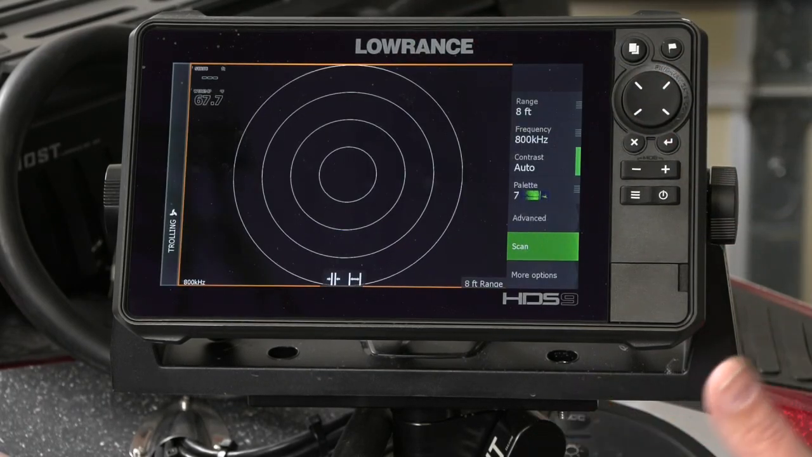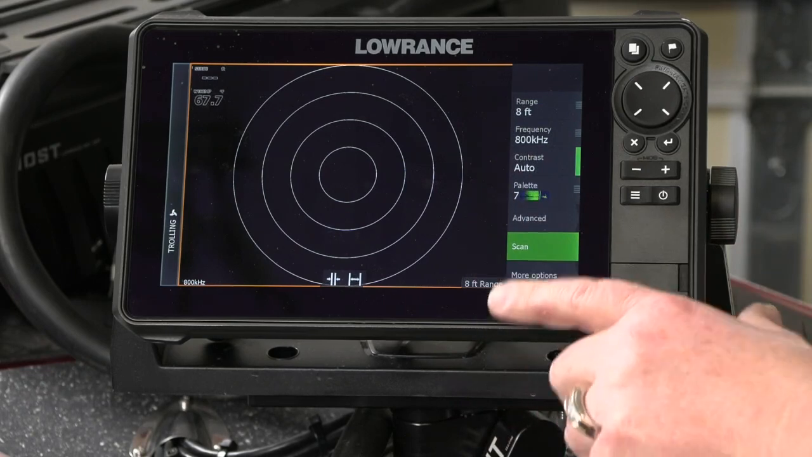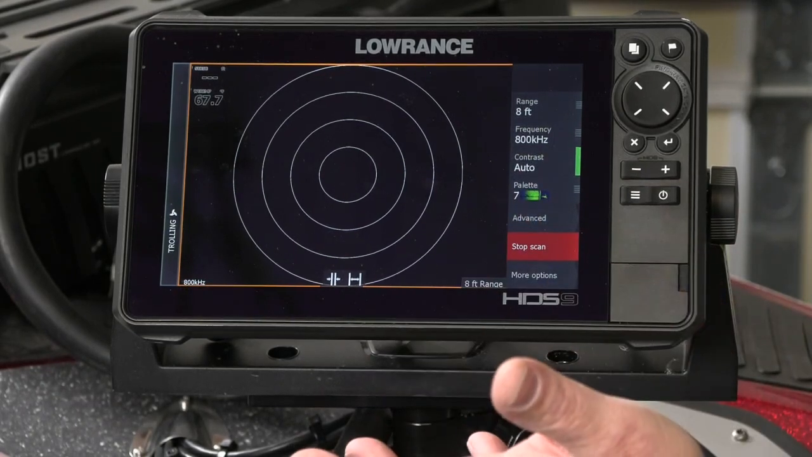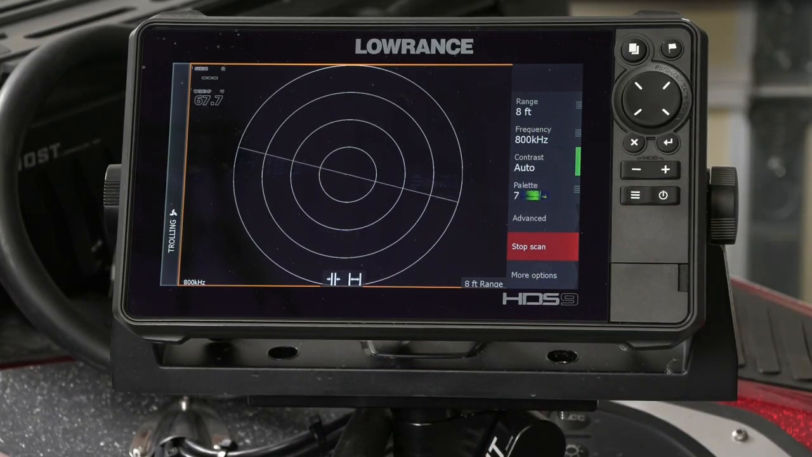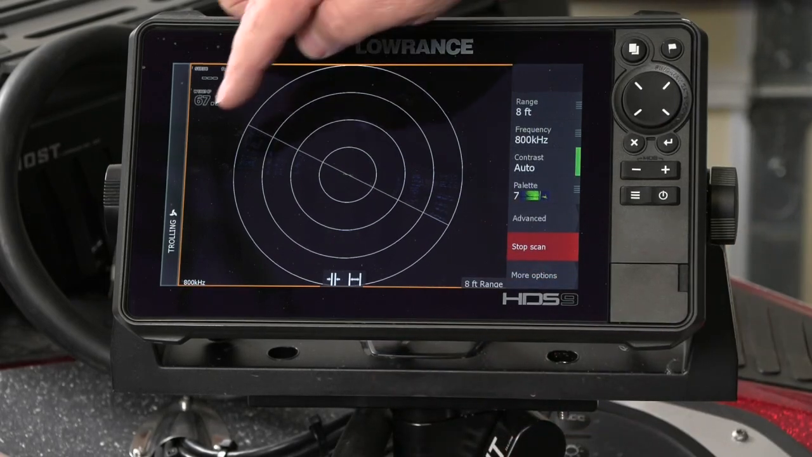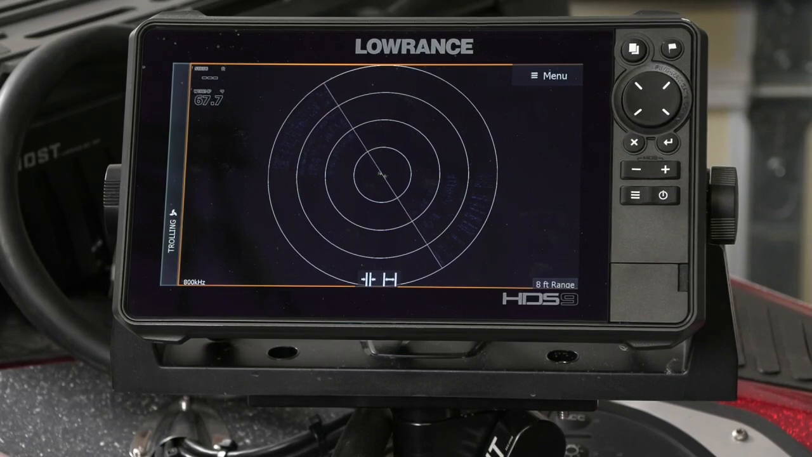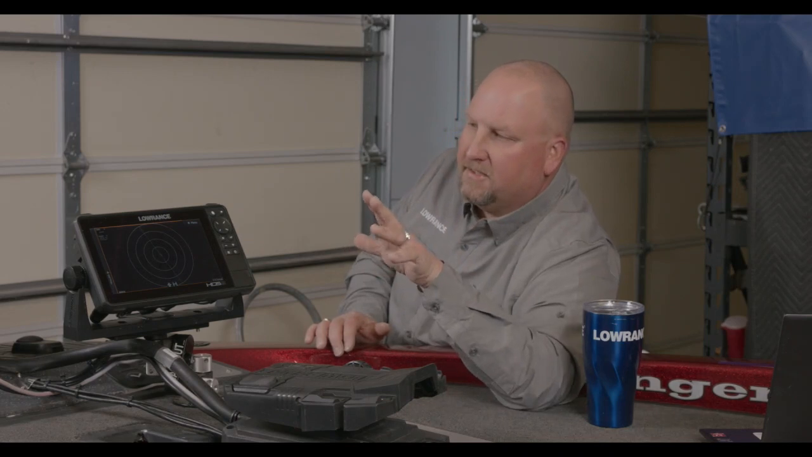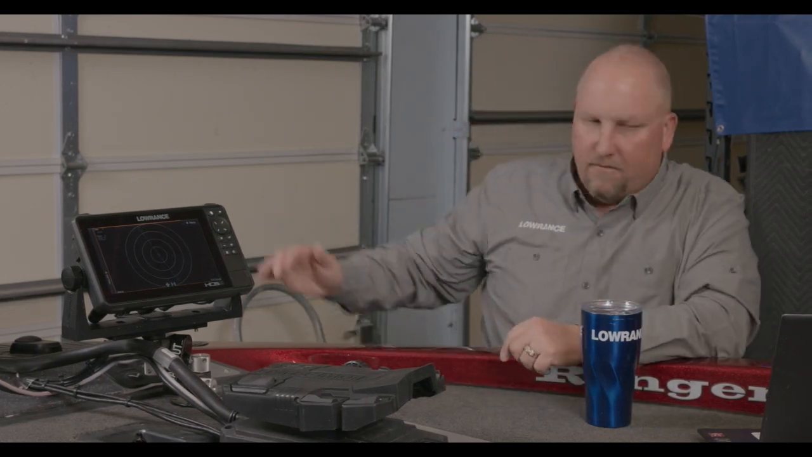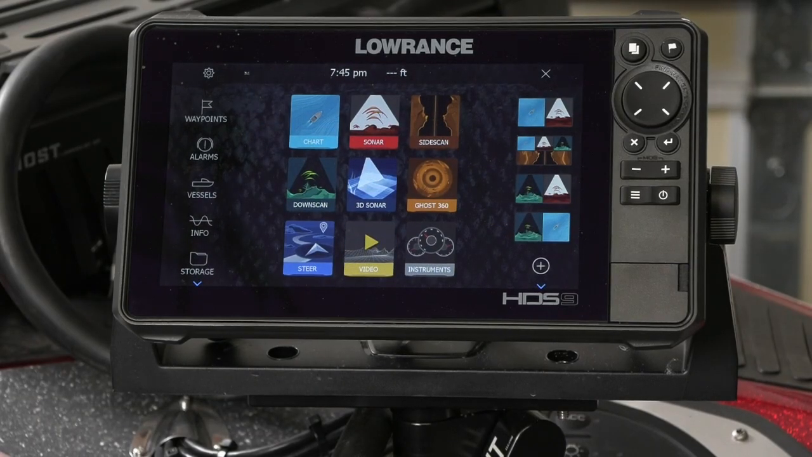So once I turn it on, this is basically what the interface looks like. I'm really not going to pick anything up because I'm inside the shop here, but if you hit the scan button, you can see the trolling motor starts to spin. It went to 0, it went to that 12 o'clock position, and now you can see the sweep being made on the screen. Now again, like I said, we're in my shop, we're out of water, so it's not going to actually pick anything up, but that's how quick and easy it is to use. If I just touch this foot pedal, it immediately stops the scan. So again, that safety feature is there for you. So that's the quick and dirty, easy of it.